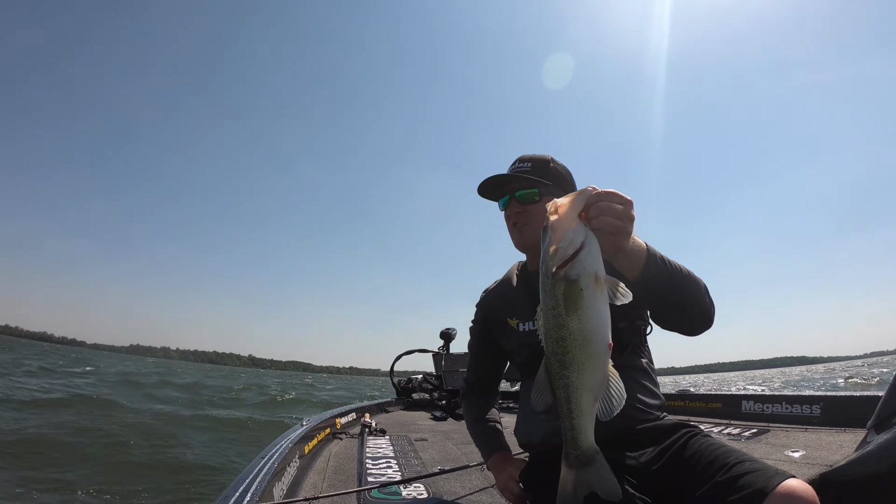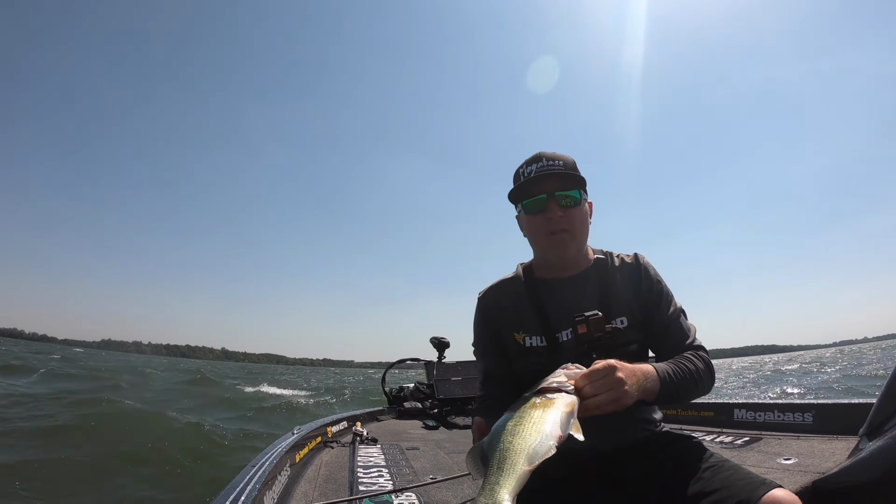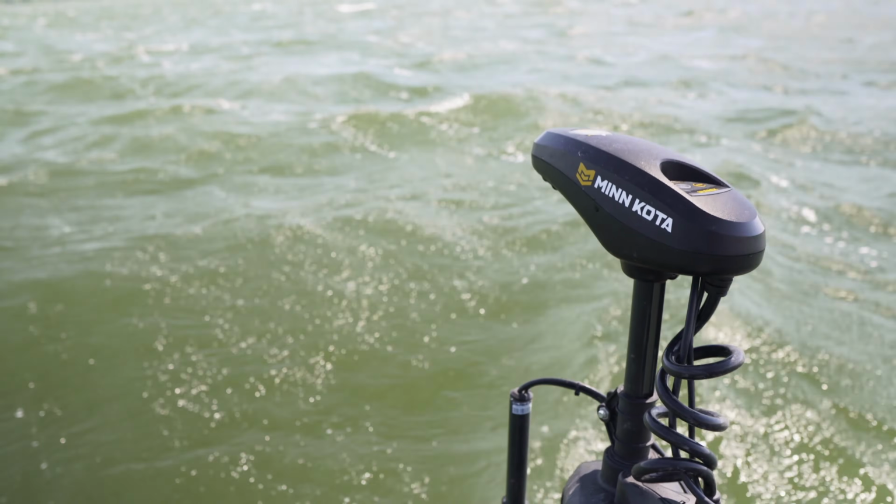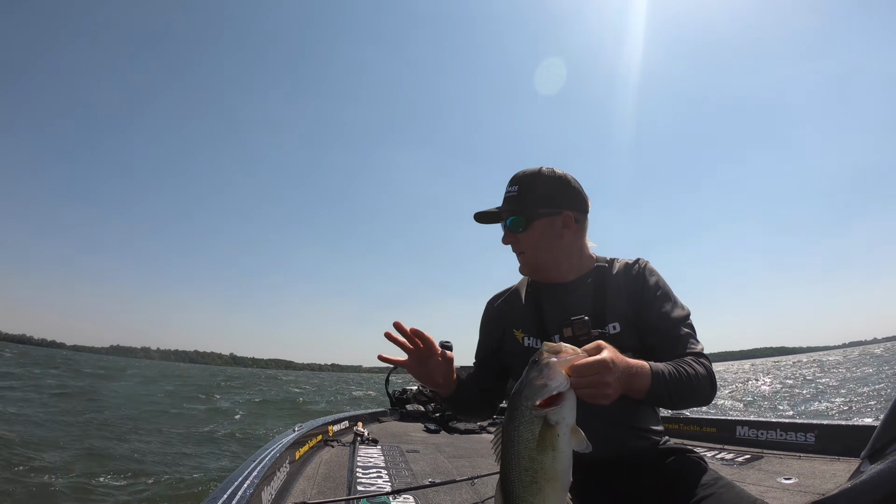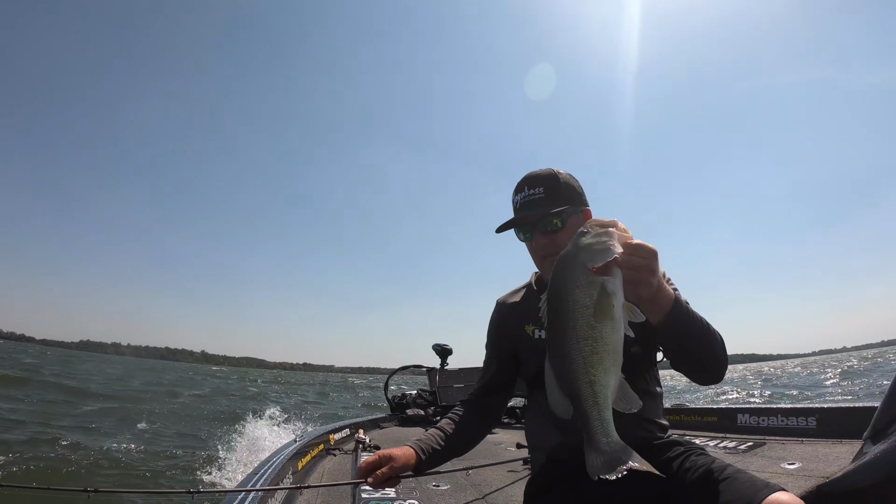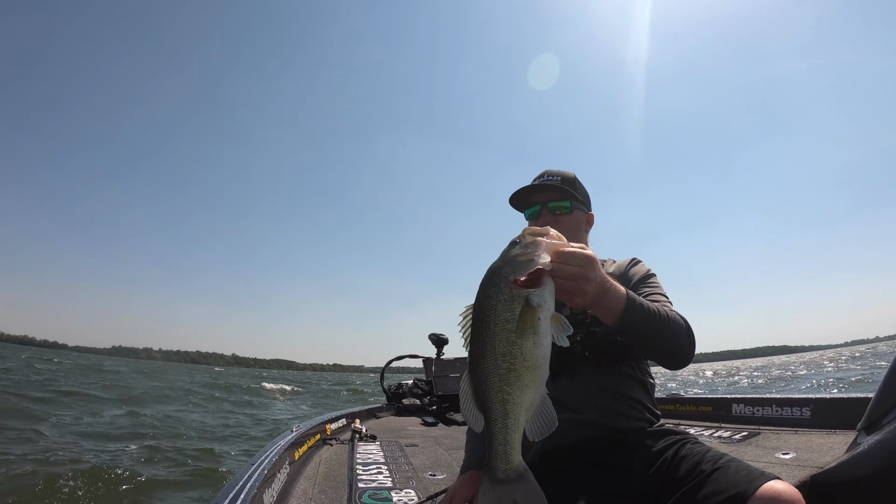Super tough conditions as far as trying to cast, hold the boat, keep on the structure and the cover. But man, that Spot-Lock is worth every single penny and more today. I've got waves crashing on the front of the boat. It's holding me, it's allowing me to focus on the 360, the rocks, making my casts, and trying to feel the bites when you've got a 20-foot bow in your line. Huge difference having that Ultrex Spot-Lock.